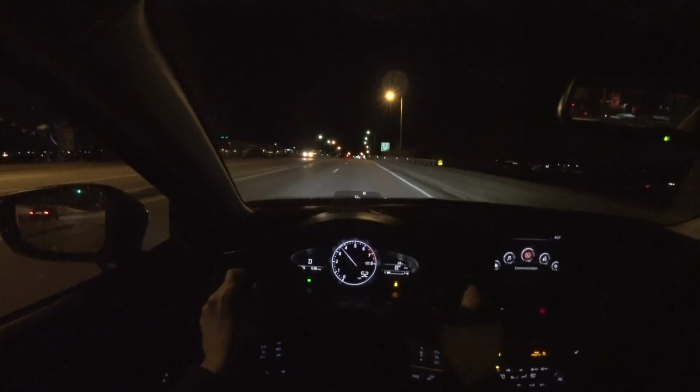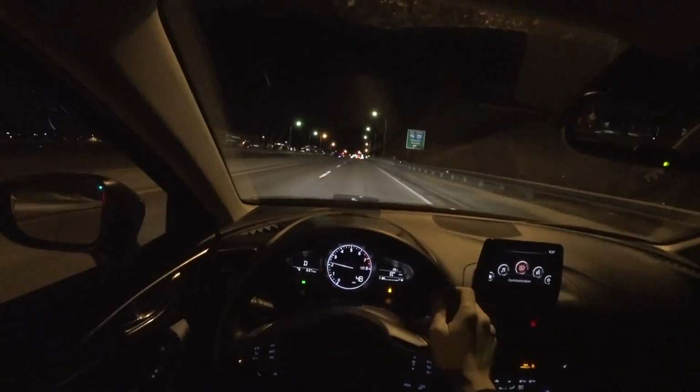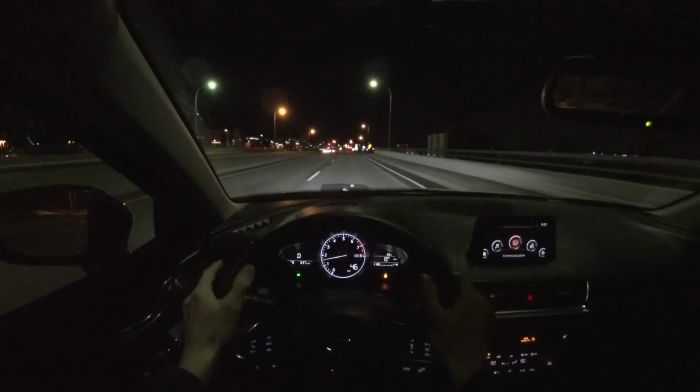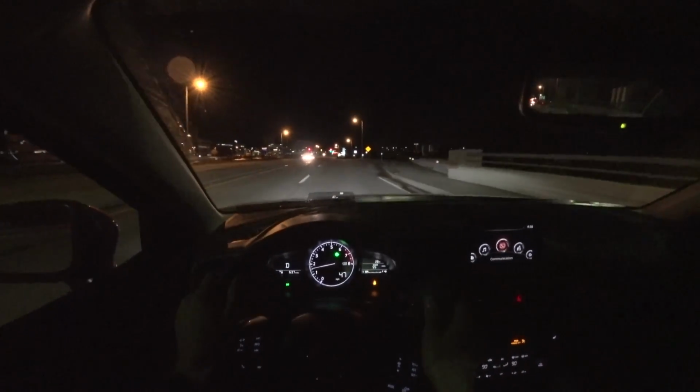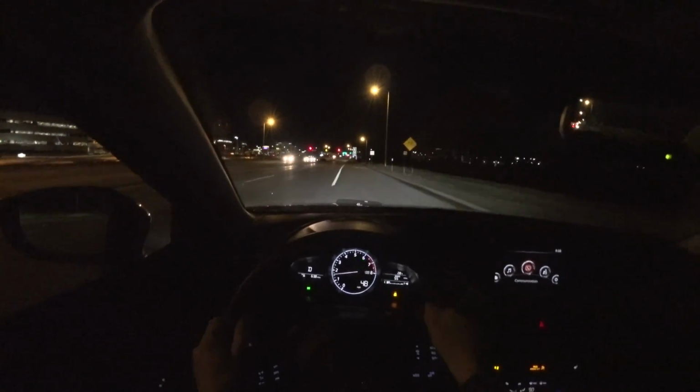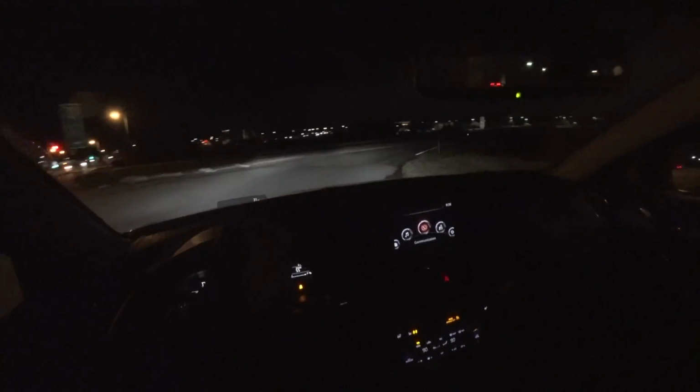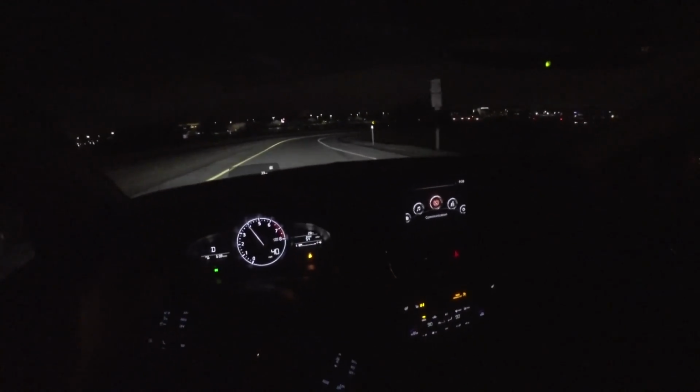I'm still really impressed with this transmission. It's an automatic that I feel like it's reading my mind. It does what I want it to do. It does what all the other automatics should be doing. It's a really nice transmission.